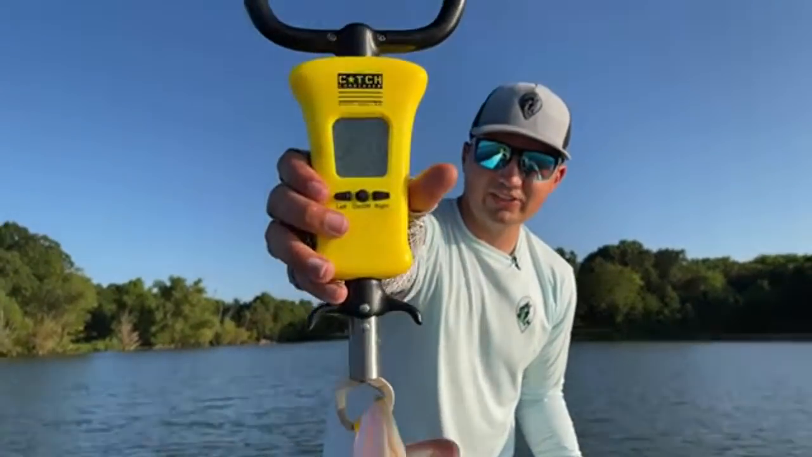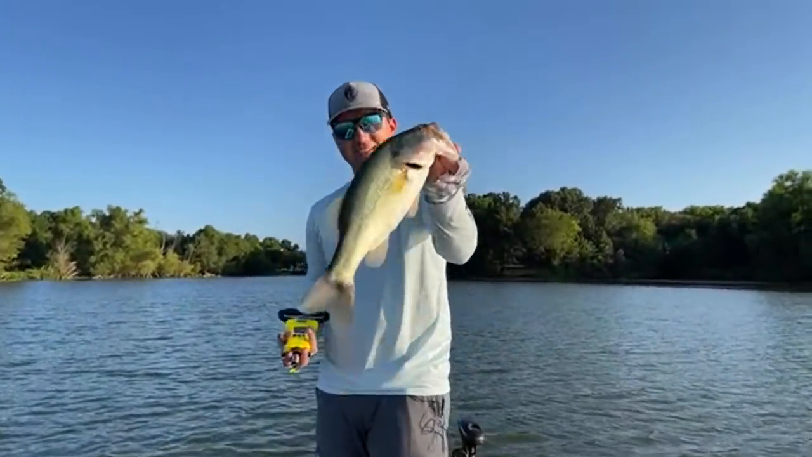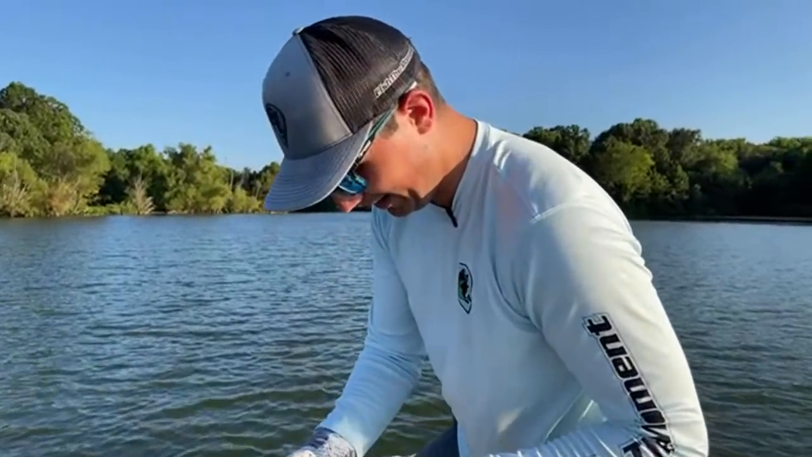2 pounds, 11 ounces, nothing crazy. Just a 2 pound, 11 ounce there. There we go, solid little fish. Need to pay attention more so I don't miss the bites.